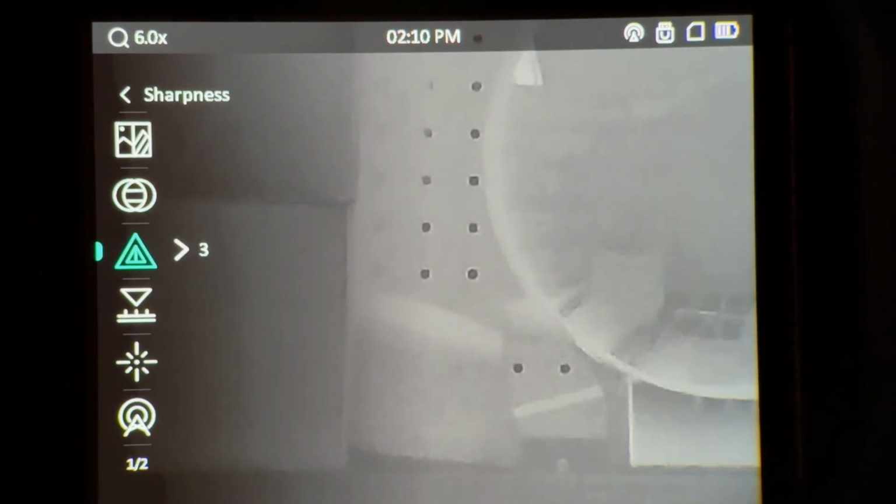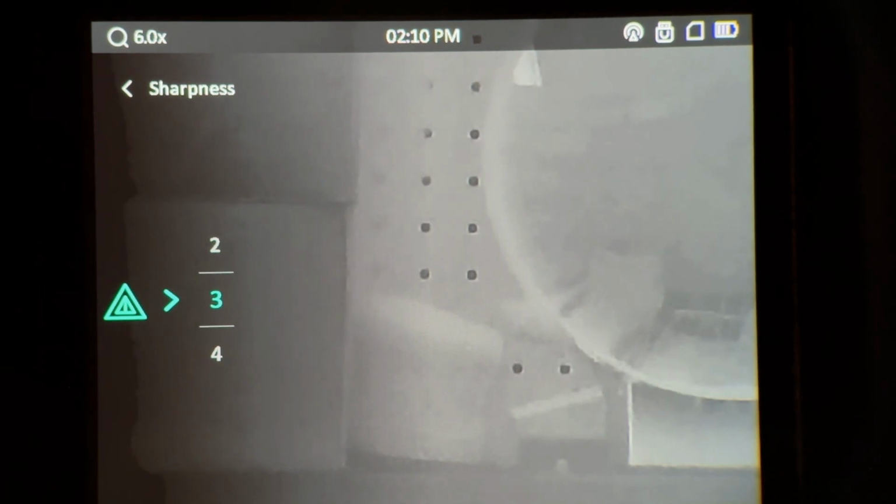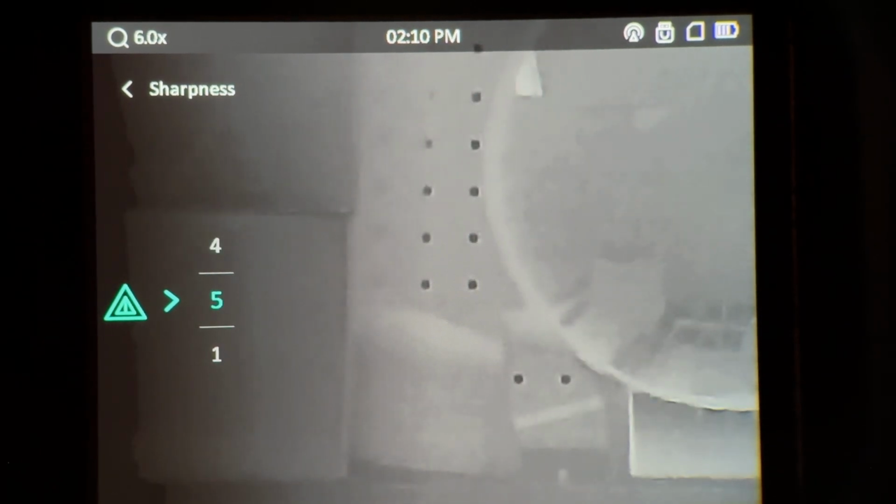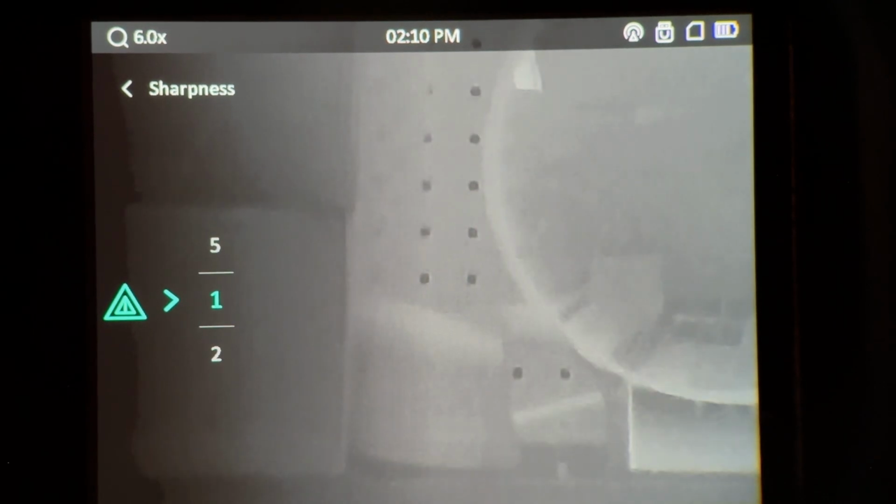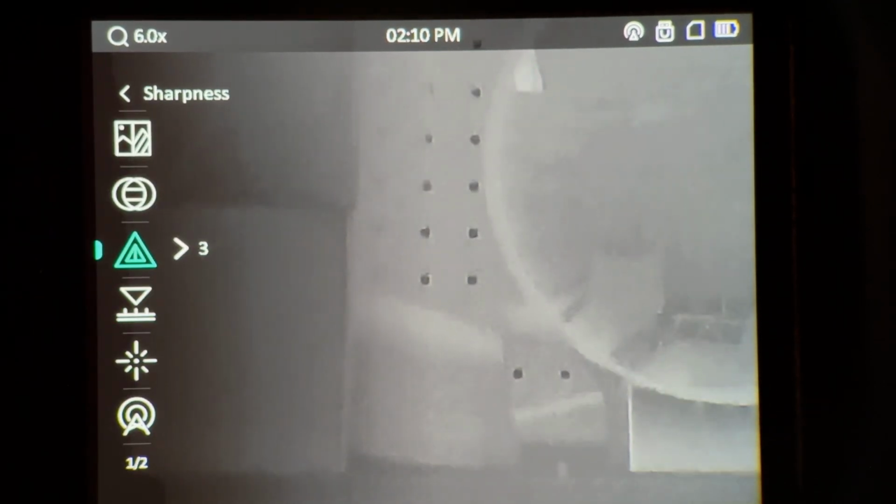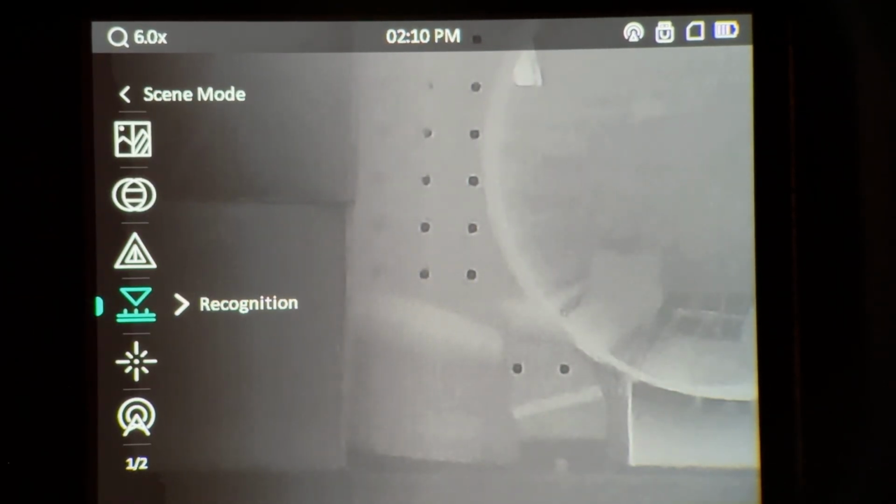Then we go out of that. Then we have our sharpness. Now, from what I understand, this is similar to contrast, but it sharpens up the image. So you can play around with all that and get the image how you want it.